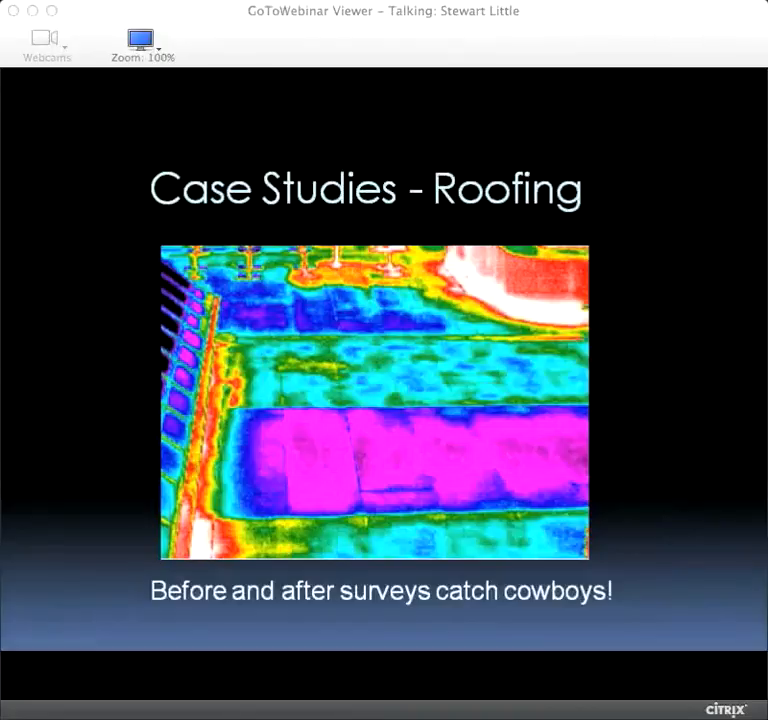One core sample was brand new polyurethane, the other was old saturated fiberboard, and it was awful. They had no choice but to go to court and force them to take the roof off. So as a before and after, it's a really good evaluation tool to make sure you're getting what you paid for.